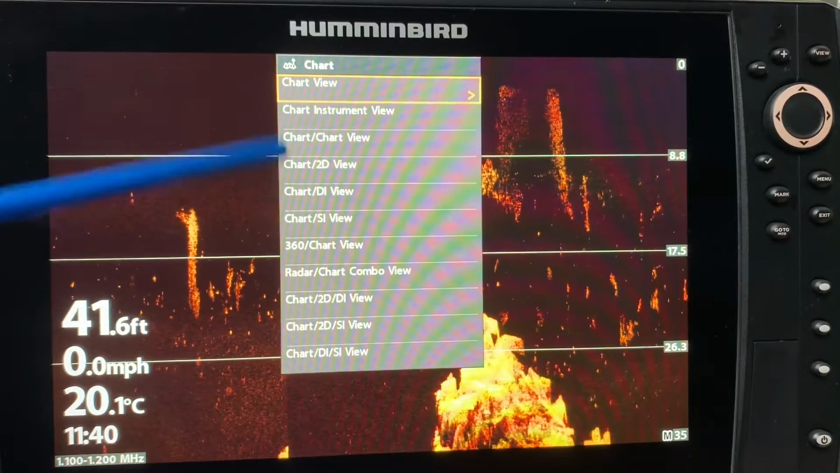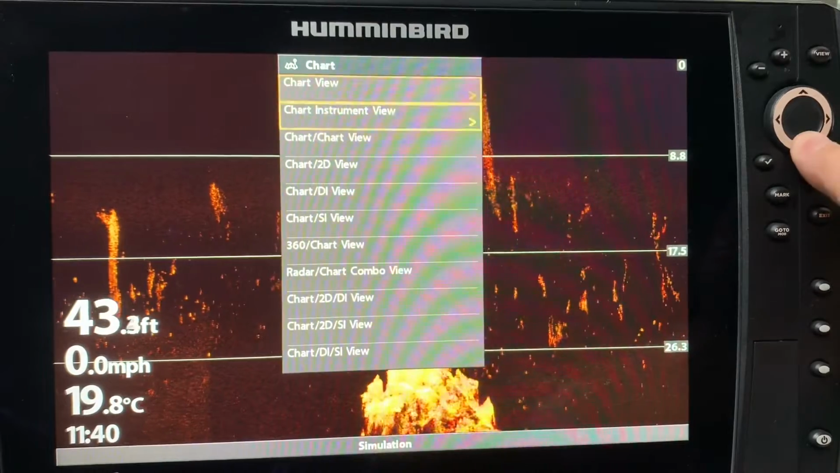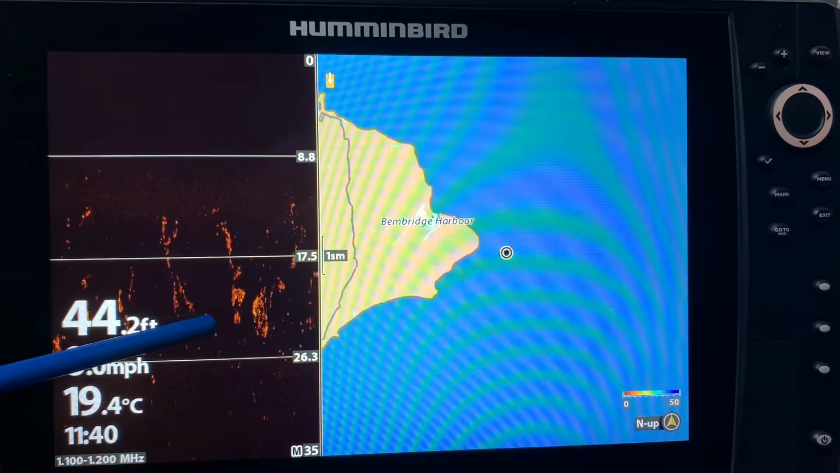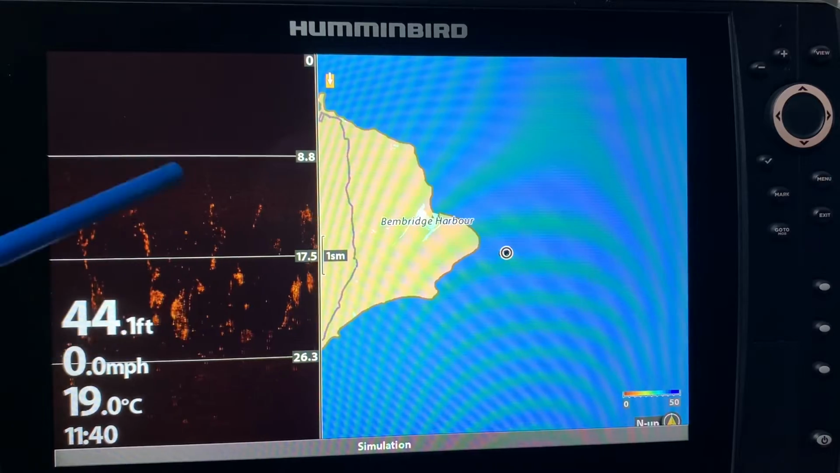So let's say that once again, I'm going to stick with the down imaging view and I want my map to go with it. So I'm going to cursor down, and now I have my map over here and I have my down imaging over here. Once again, I am in simulation mode.